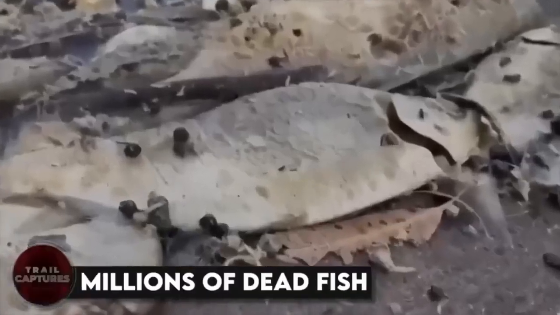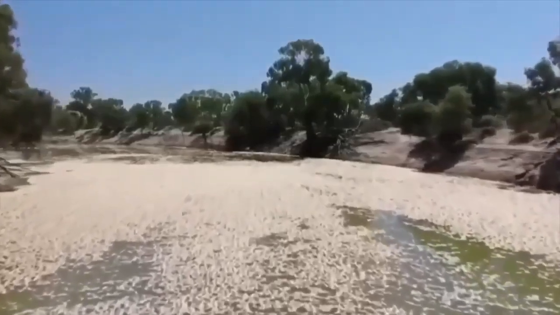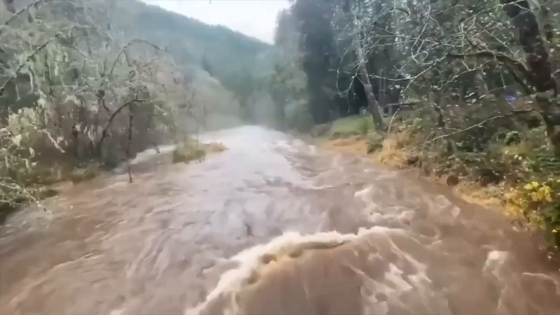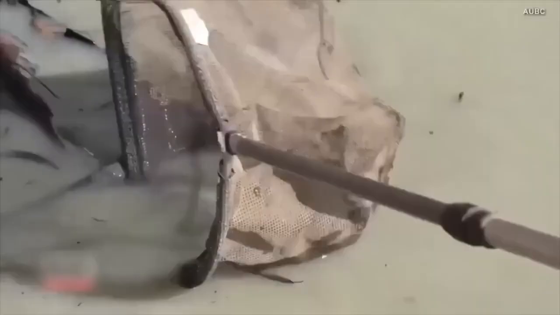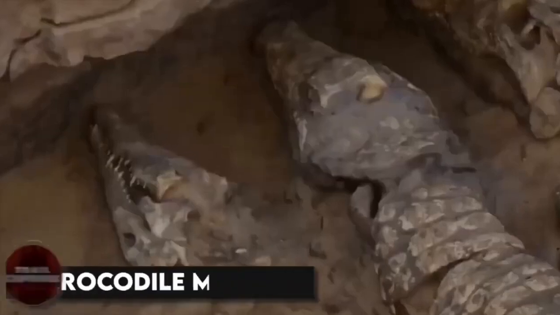Millions of dead fish. Have you heard about the latest buzz in Australia's outback? Recently, a shocking video surfaced showcasing the aftermath of an unprecedented die-off of fish in a river. Due to extreme floods and hot weather, millions of fish have been left to rot in the river, resulting in a foul smell and a severe ecological crisis. However, there's some good news. Contractors have been hired to remove the rotting fish from the river.